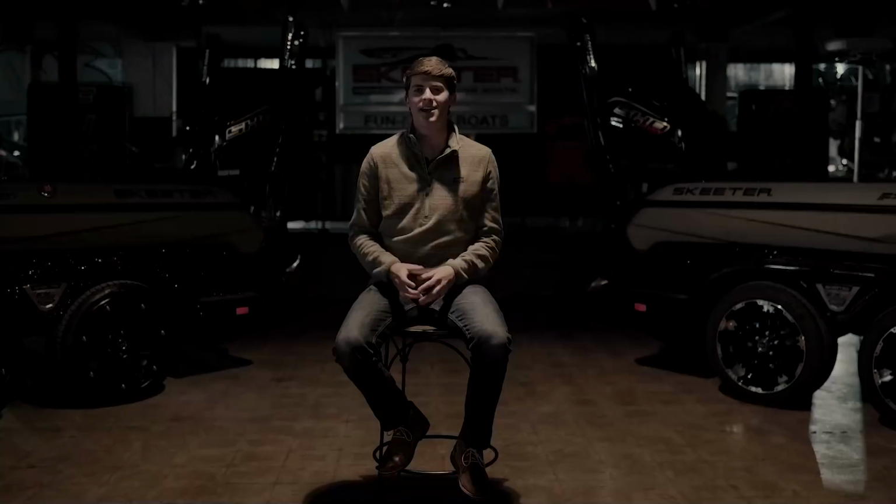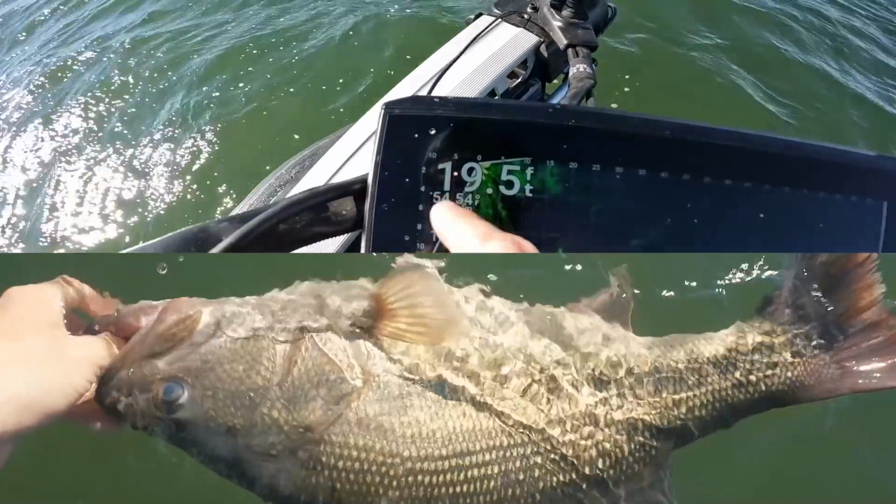Oh my gosh, that could be a 10. And teaching you guys everything I learned along the way. There's these bushes right here in 20 feet of water. Will I succeed in this goal of catching a 10-pounder, or will I crash and burn in flaming defeat?